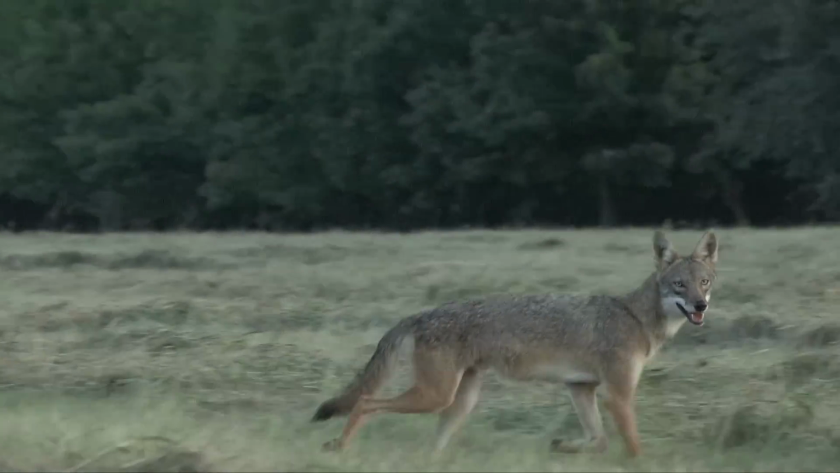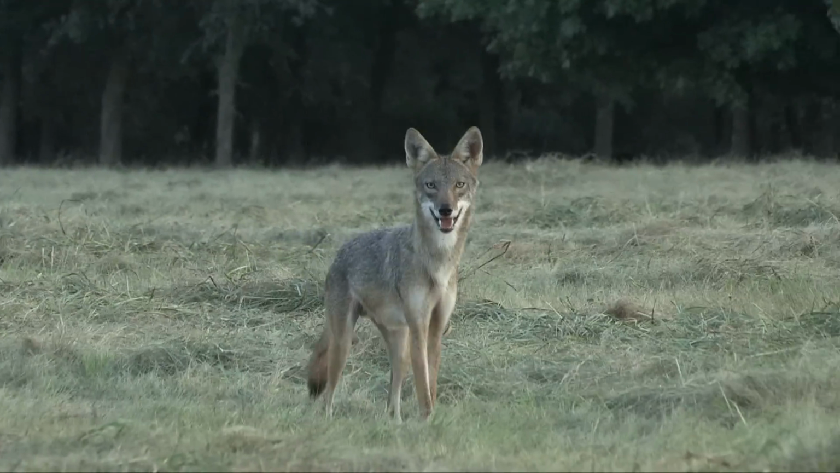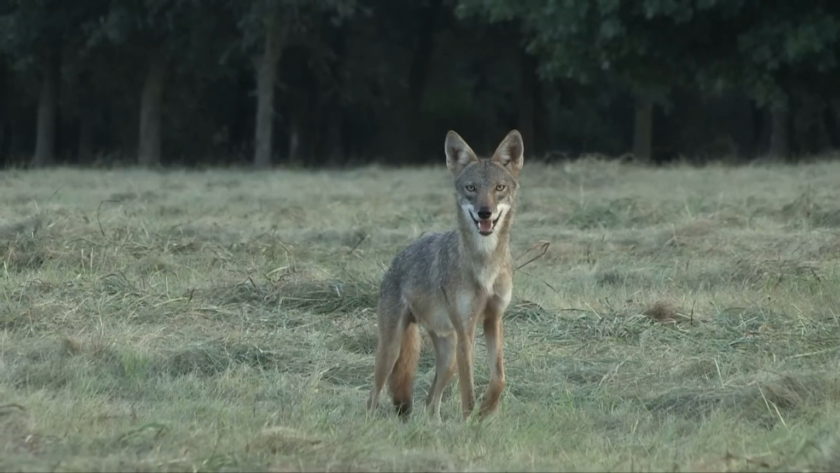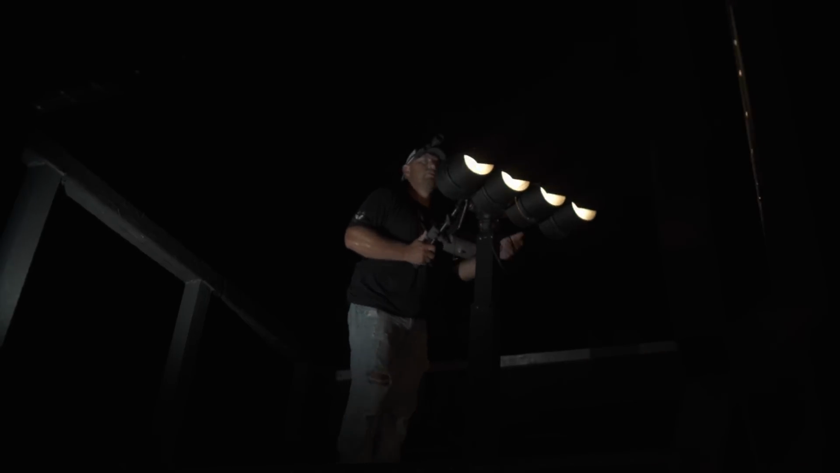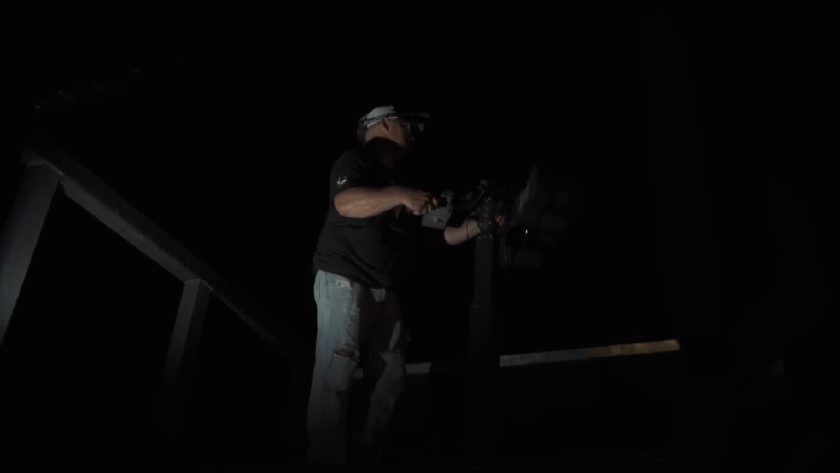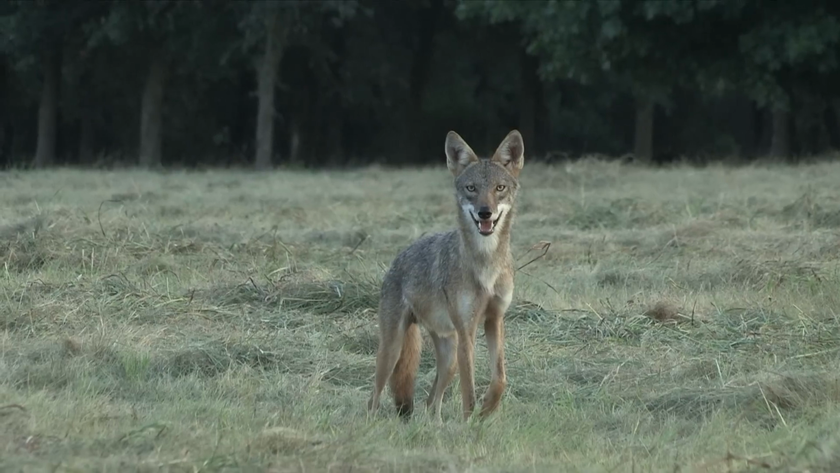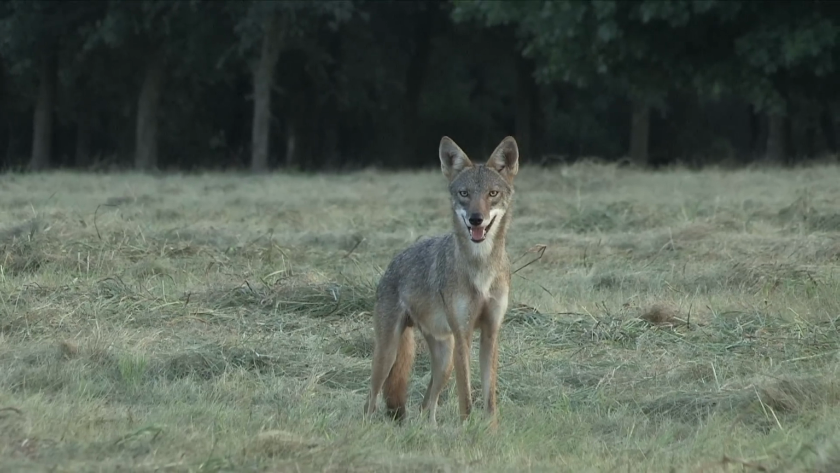The only thing left for us to worry about is getting to them before they literally eat themselves to death. I think what we need to do, Jared, we'll drive by with the thermal. We'll cruise by the field and see if they're in the field. And if they're in the field, instead of driving in there and bumping them out, why don't we just ease in there and get them a thermal. You ready? Let's do this.